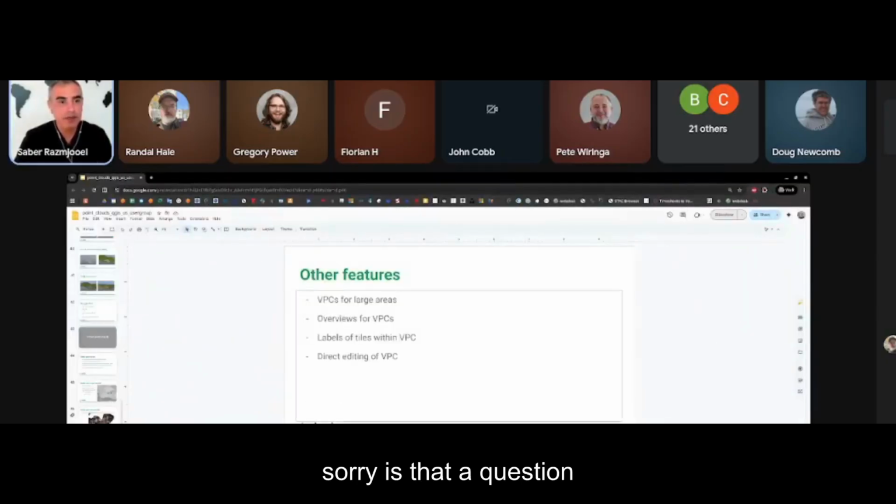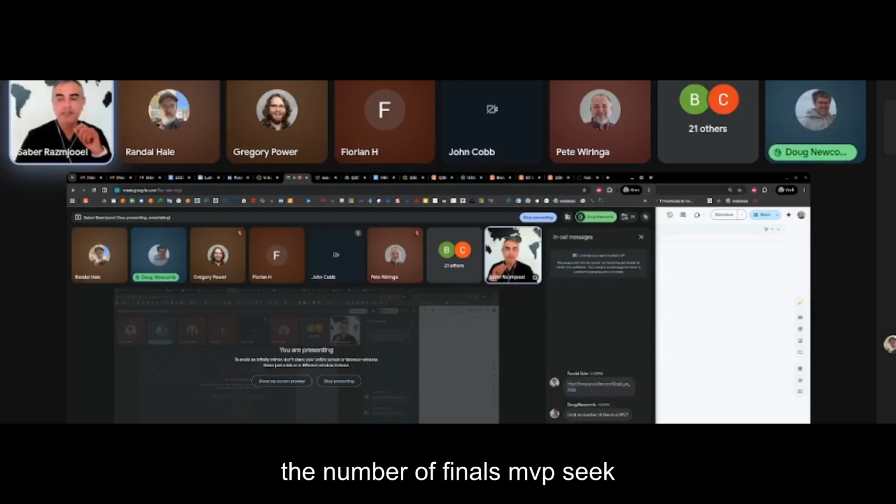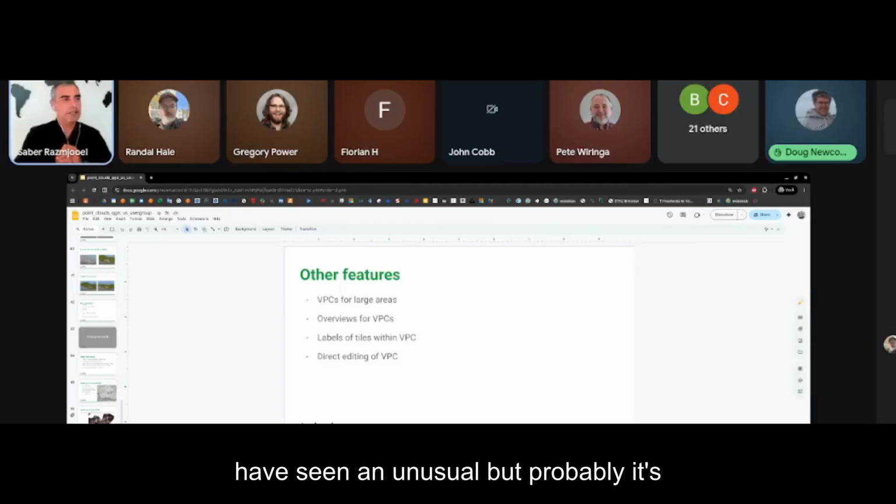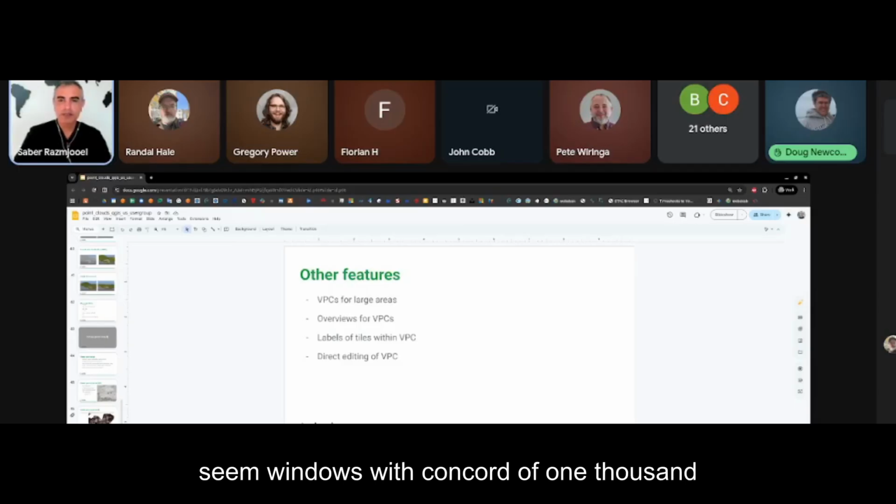Sorry, is there a question? I heard somebody. Limit a number of tiles in VPC. I think I have seen an issue, but probably it's related to operating system, that when you run the algorithm in QGIS in Windows, it can't go above 1000, but technically it shouldn't be a limit.